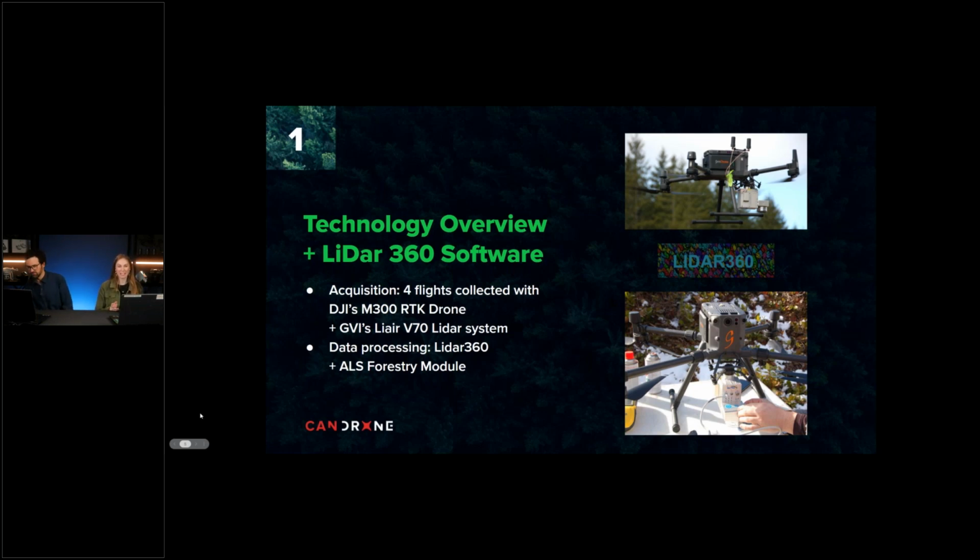To collect this data set, we use DJI's Matrice 300 RTK drone with Green Valley International's LiRV LiDAR sensor. There are also a few other great entry-level LiDAR sensors on the market that are capable of acquiring the same data. One being the DJI L1 LiDAR sensor, which has the same Avia Livebox sensor as the V70. For this analysis, we also used a software called LiDAR 360 to process our data set. And specifically, we used LiDAR 360's forestry module to create our LiDAR-based individual tree analysis.